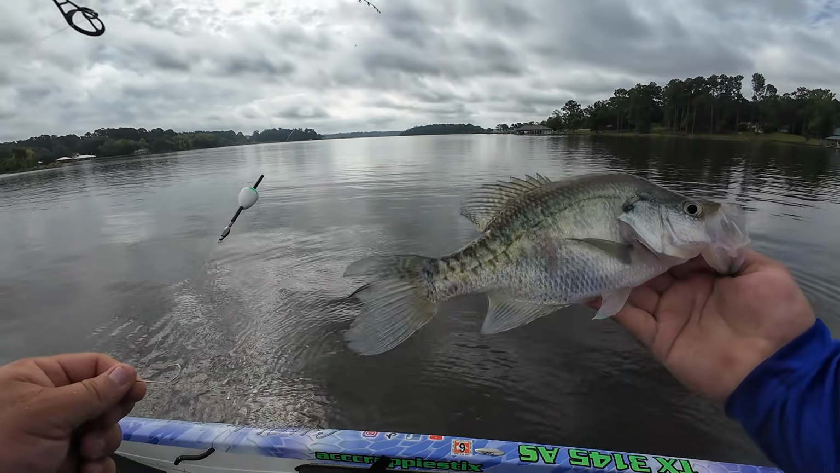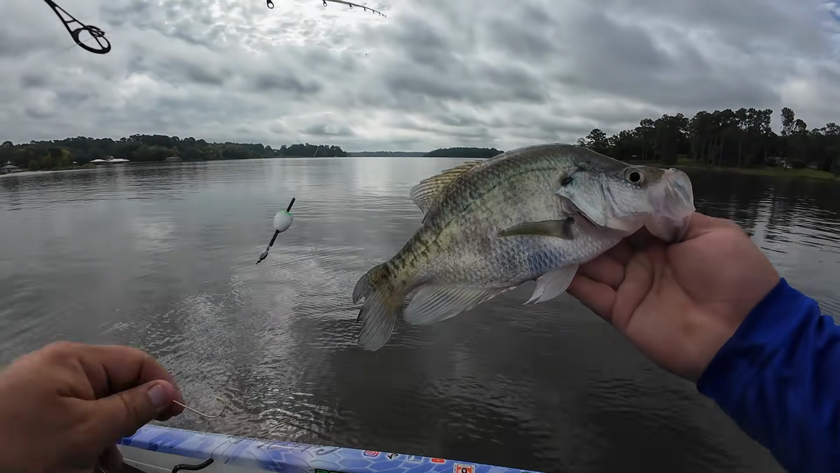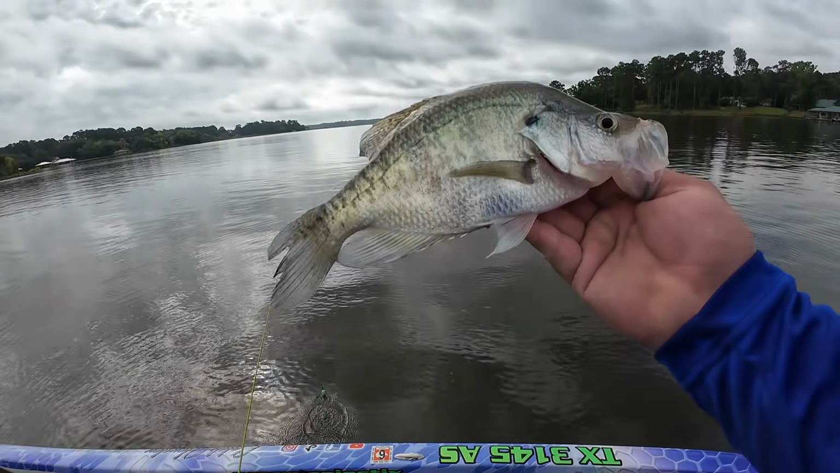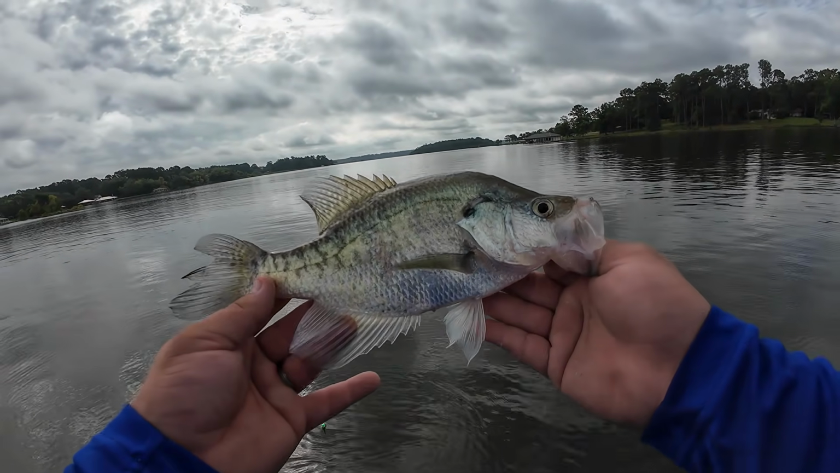He actually absolutely demolished that minnow. That's the biggest of the day right there. Solid white crappie. I'm gonna throw it back over there in a second, see if we can catch another one. That's a solid 12 and a half probably.